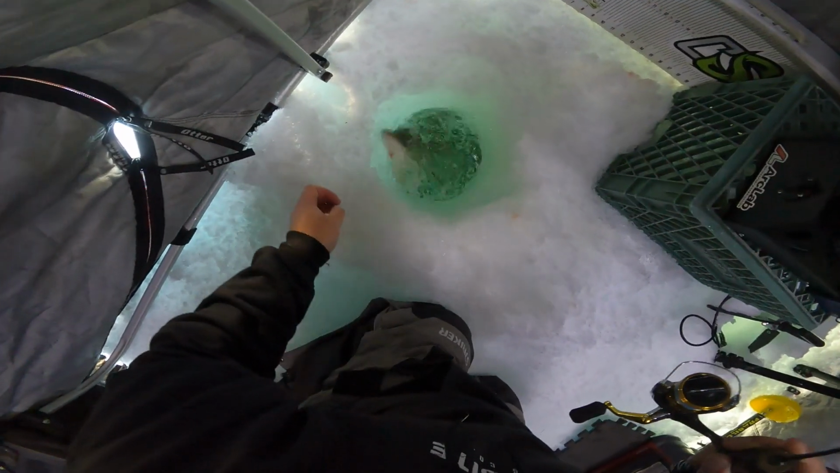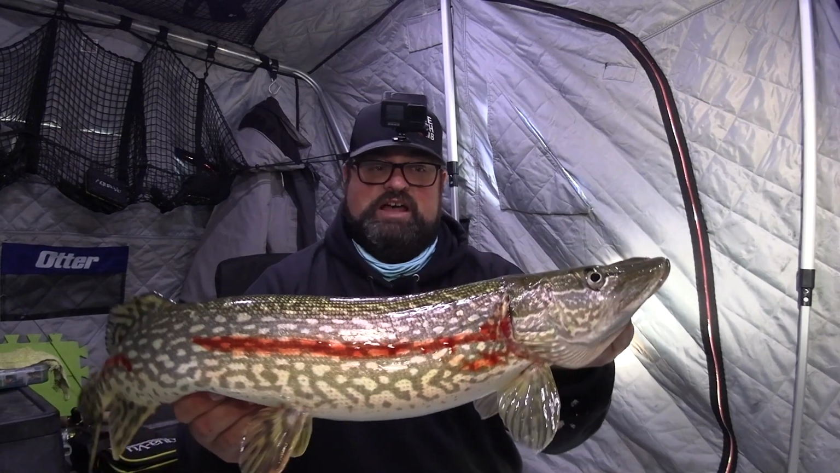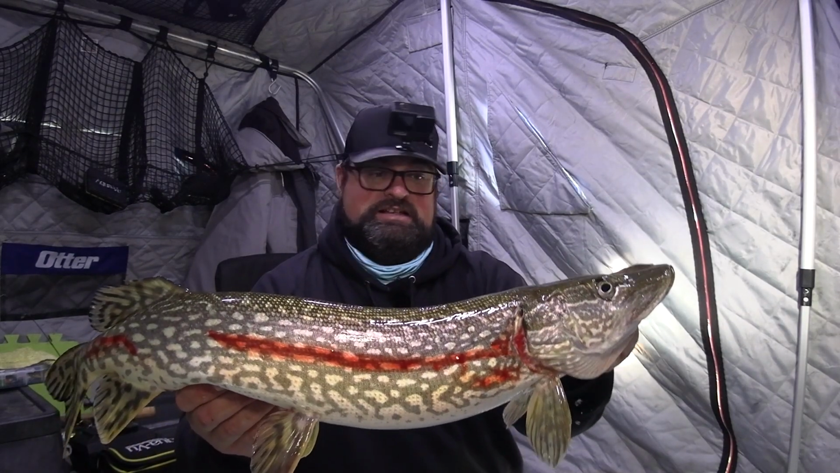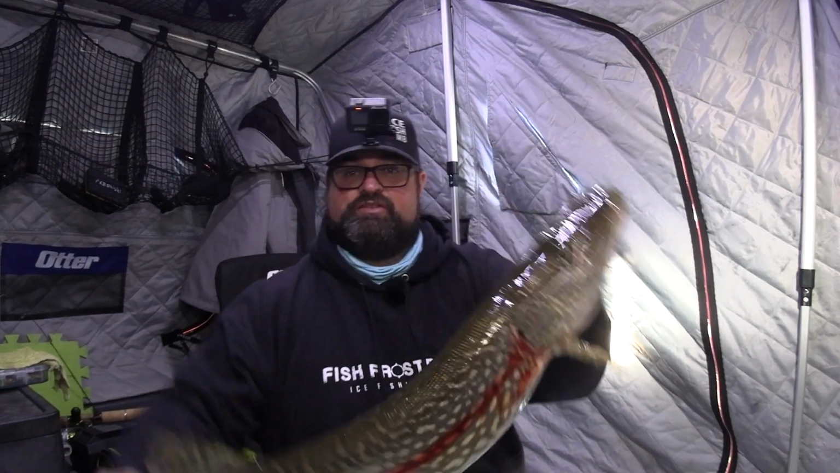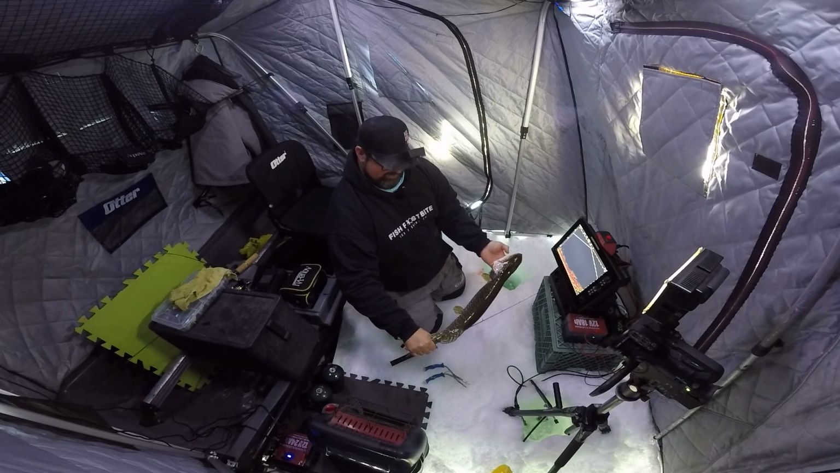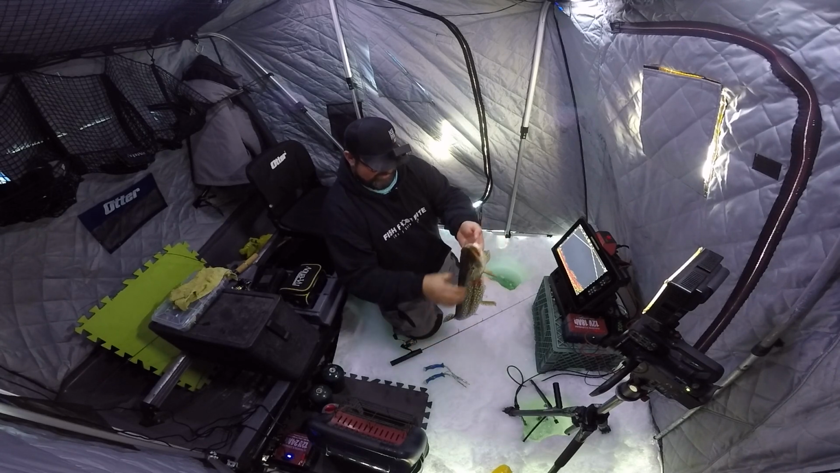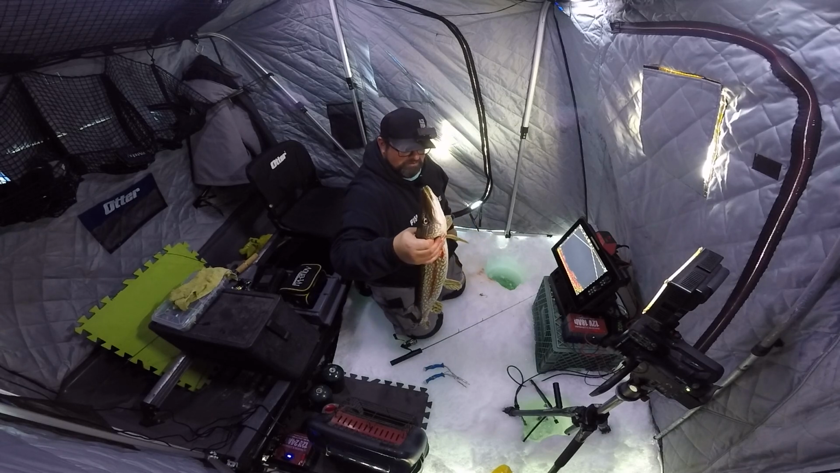Easy, easy. Well, I did want to keep a fish to eat at some point, and as you can tell from the blood, this fish is hooked deep, and I'm a firm believer in selective harvest. So we're going to keep that. It's about a 26-inch pike. Perfect eater. I'm going to break his neck. We're going to clean him up, and he's going to be beer batter at some point.